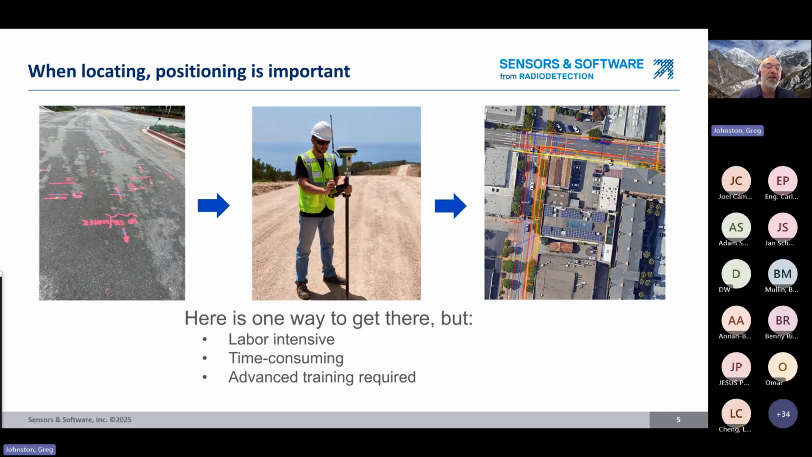So here's one way to get there from paint on the ground. You mark the utilities by putting your paint on the ground. You call a professional surveyor to come in with his high accuracy GNSS. He or she marks that, and that information goes into a digital format that can then go into mapping software.